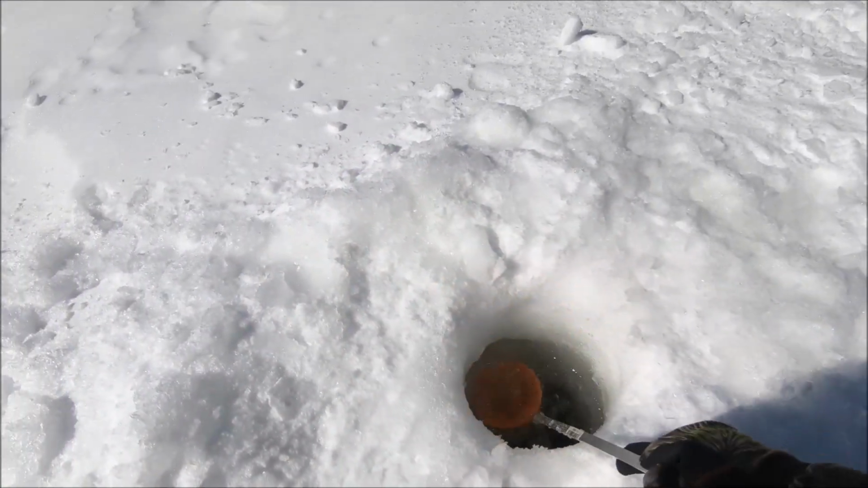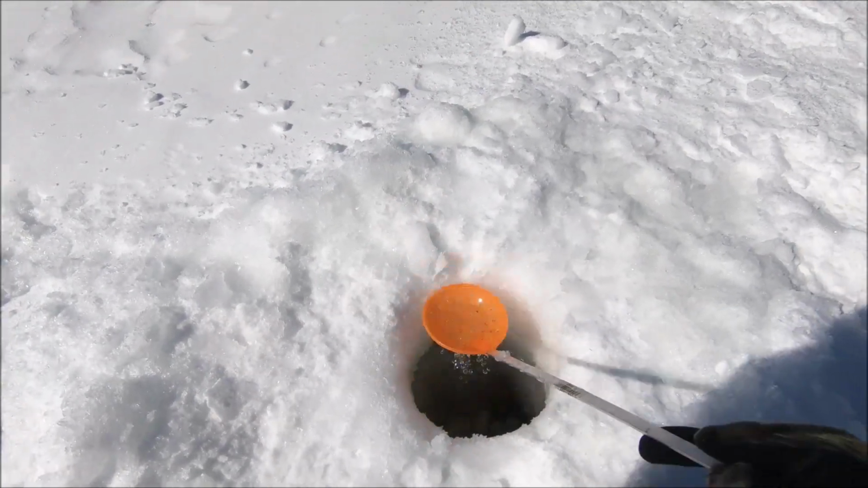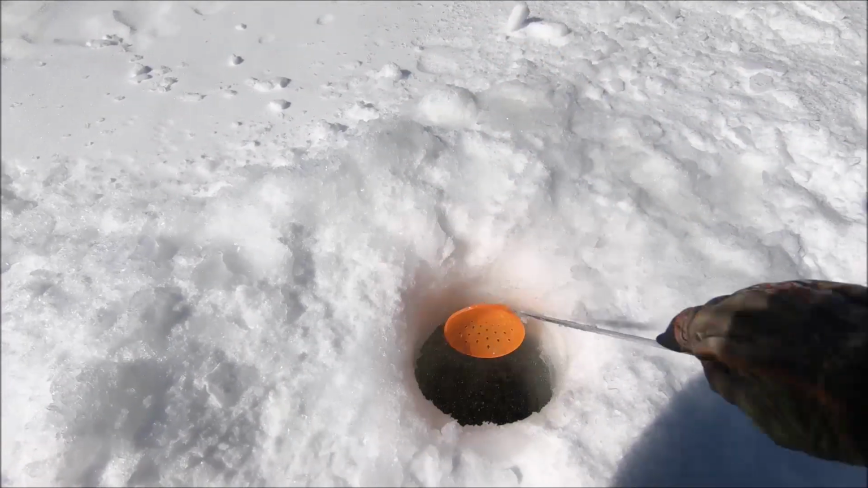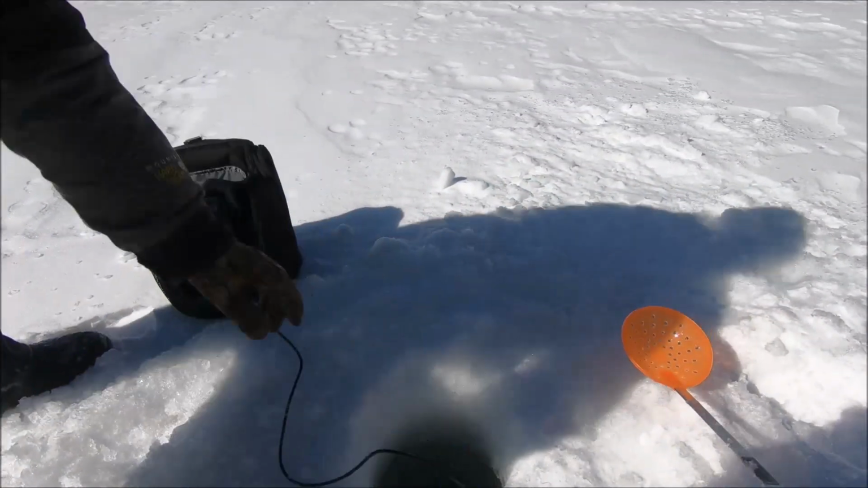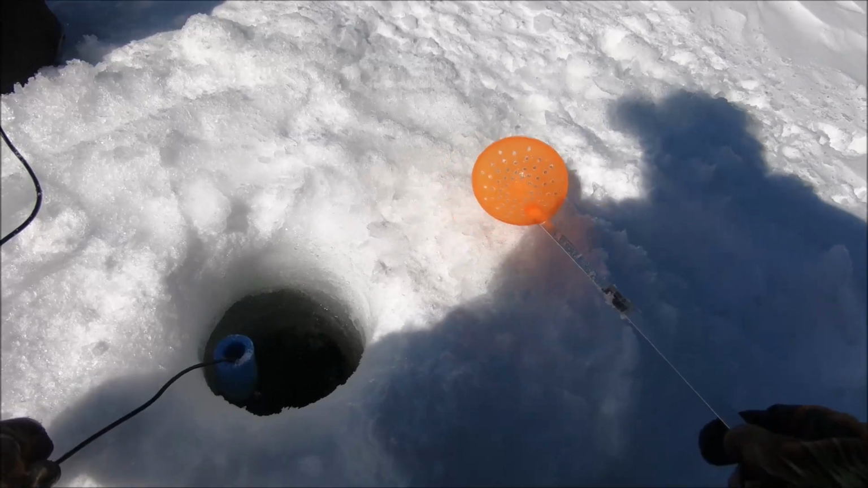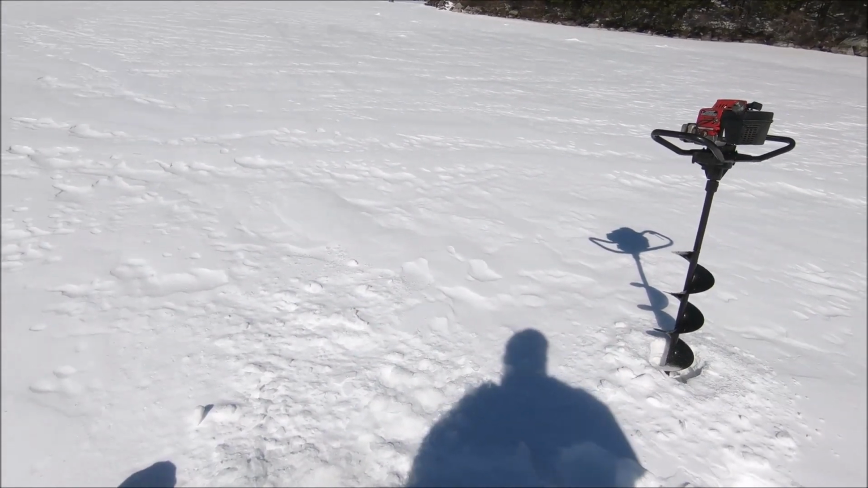We're out here in a little bit deeper water. We're hoping for lake trout. I'll be happy to catch a rainbow, especially one that size. 23, 22, 23. That's cool. 23 here. I wanted to be in about 20.